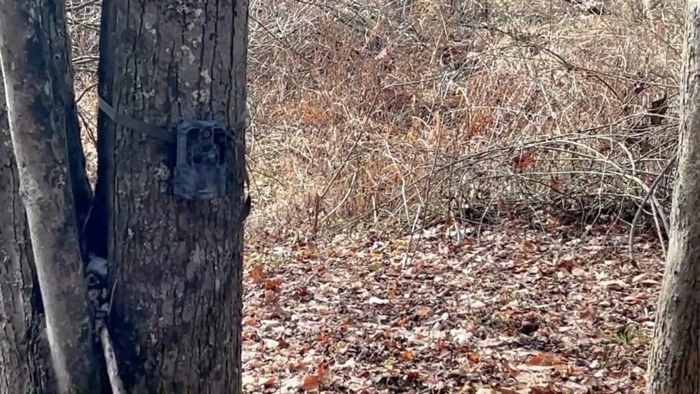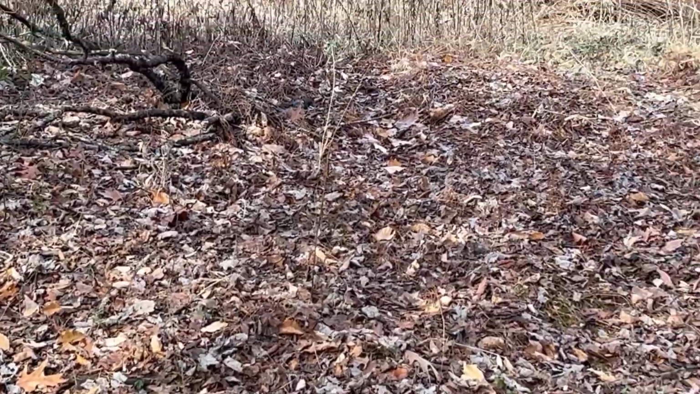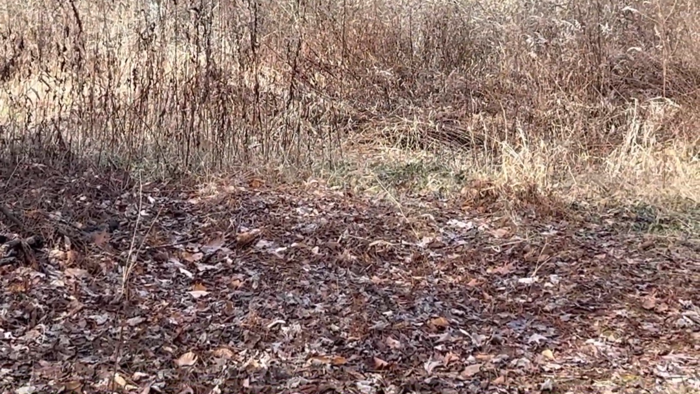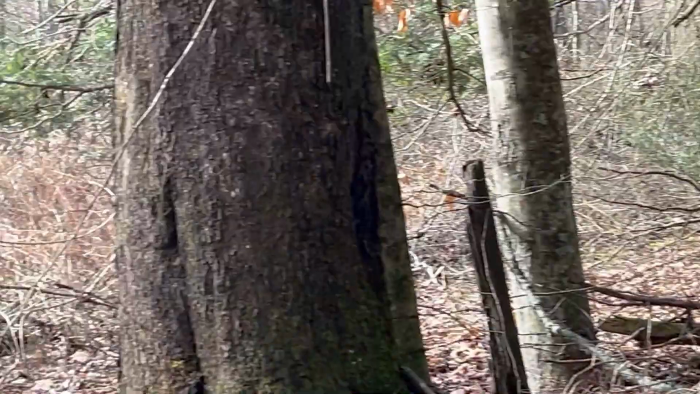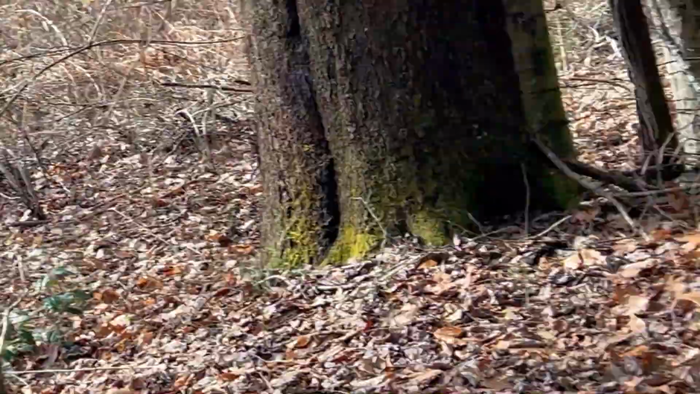Here's the camera. It's all set up. We got it facing back on this trail along through here and over in that area where they bed. So not throwing any food out, but they do use this quite a bit. So let it set for a few days, then we'll be back and check to see what we get.